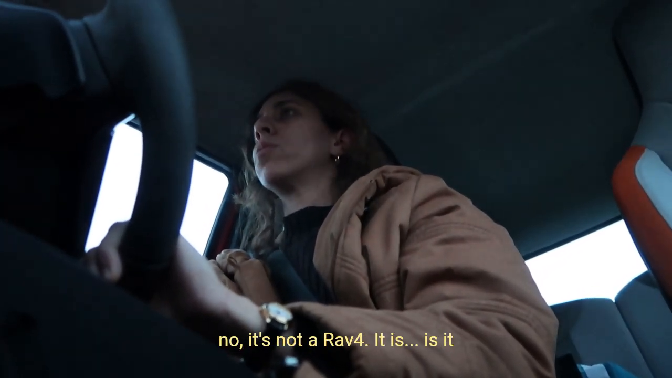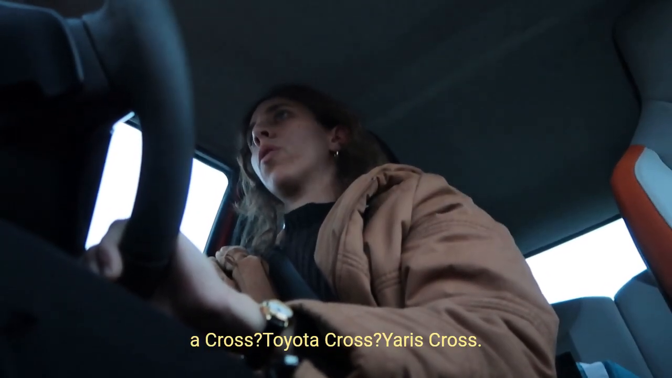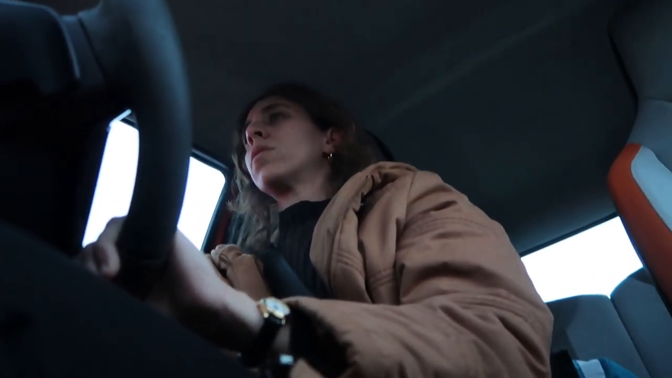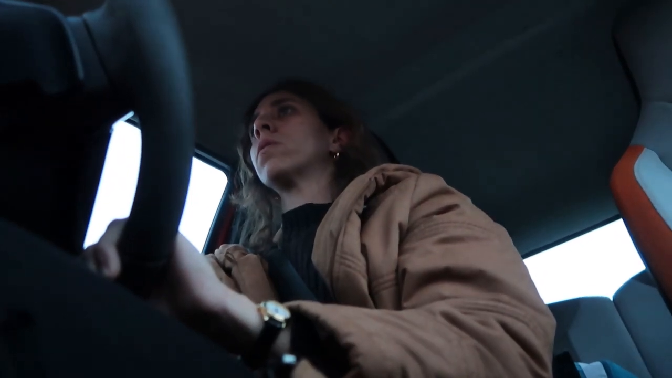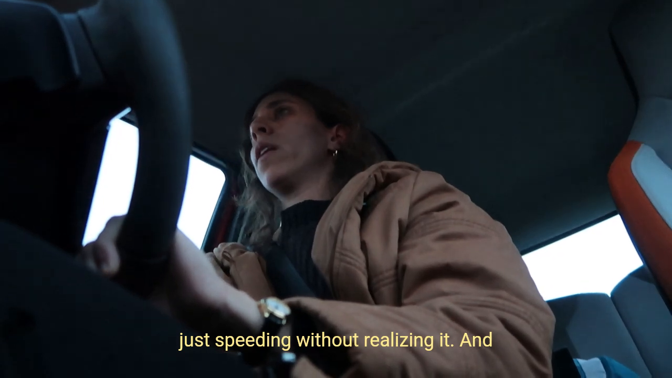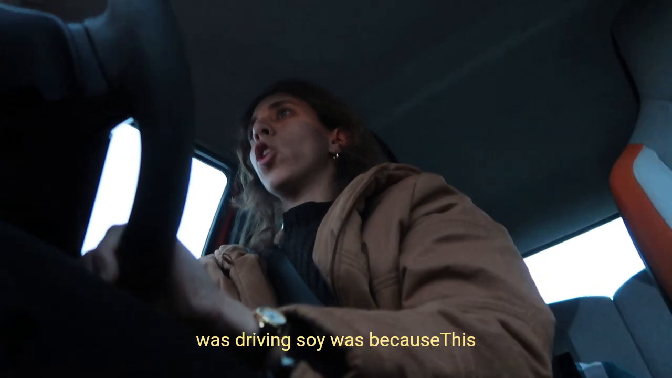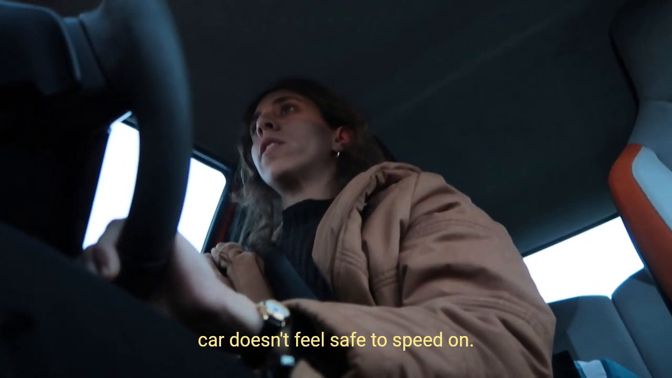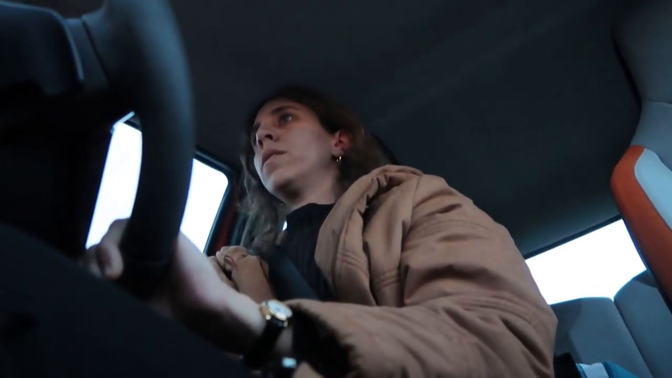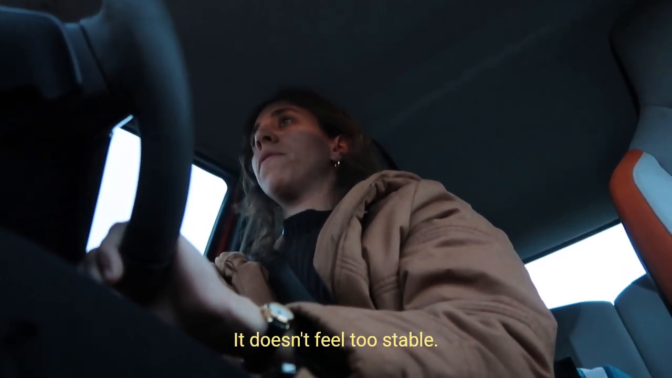No, it's not a RAV4. It's a Toyota Yaris Cross. I'm very bad with car names. I was driving that and speeding without realizing. Then I realized the reason I drive slow is that this car doesn't feel safe to speed on. You just feel everything. It doesn't feel too stable.